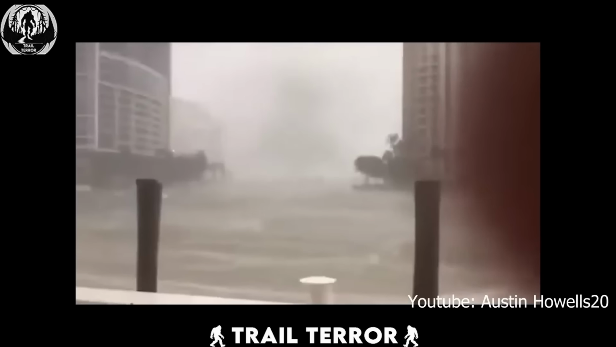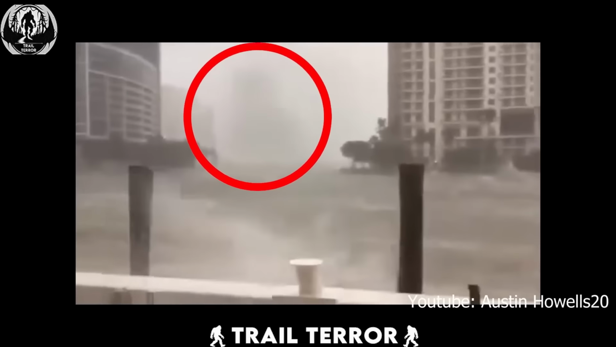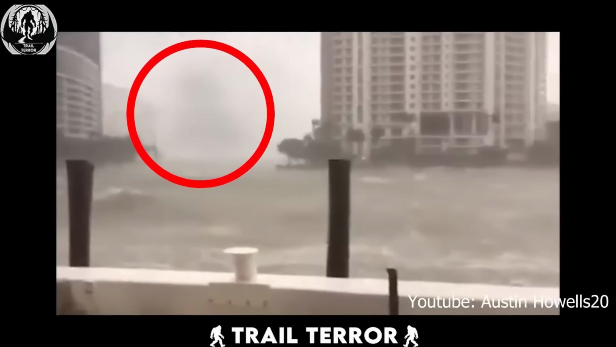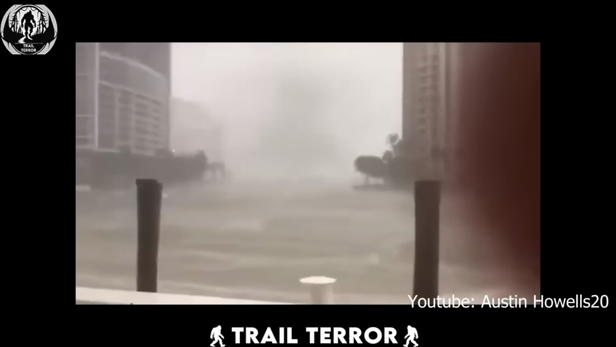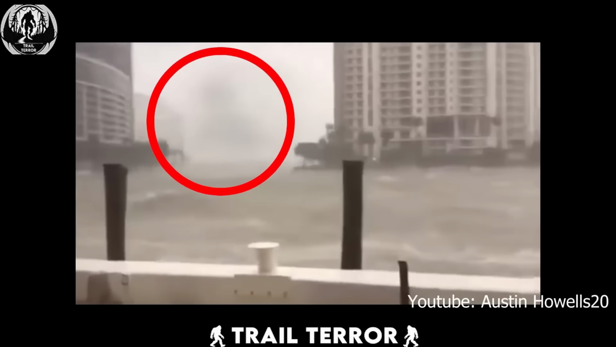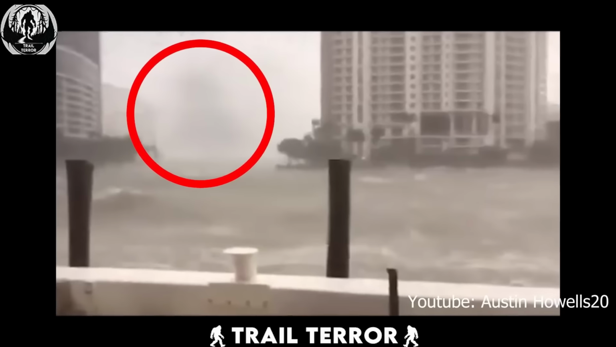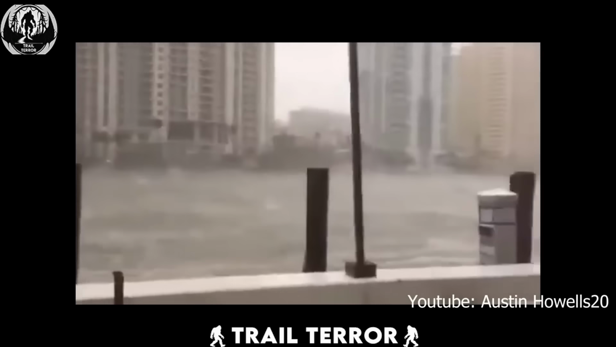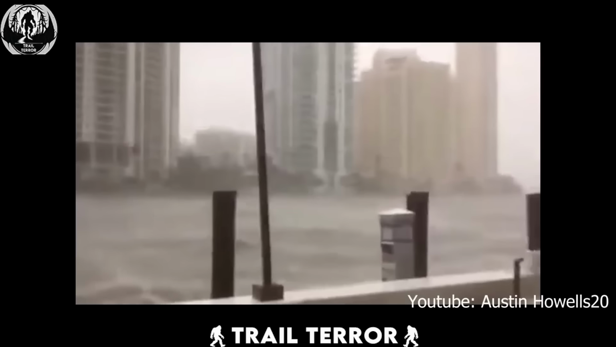But the nightmare doesn't stop there. The camera zooms in, and we see this huge, shadowy figure lurking in the hurricane mist. It's like something out of a monster movie. This scene is seriously chilling. Whether it's real or just movie magic, it's enough to give anyone goosebumps. Sweet dreams might be hard to come by after seeing this.